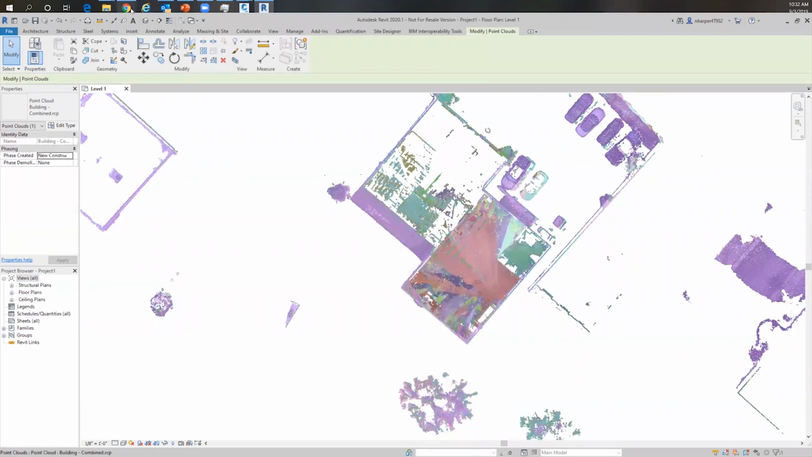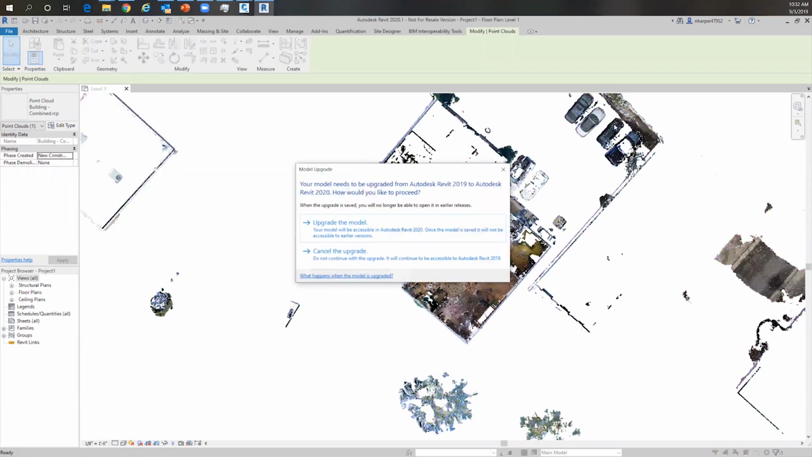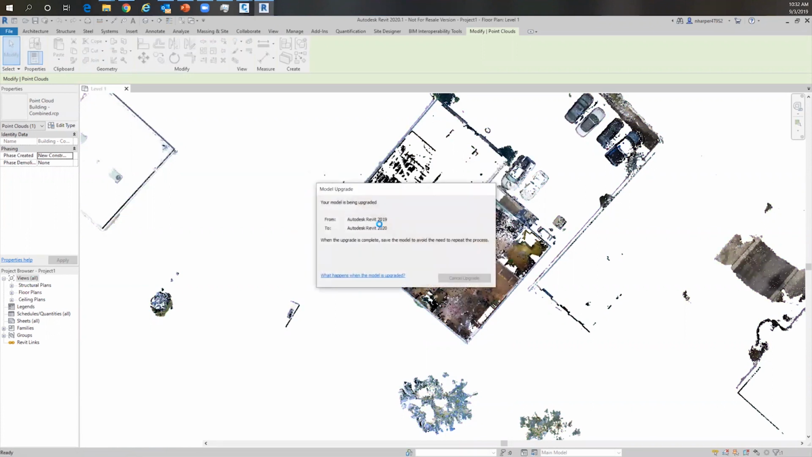Now, ultimately, what you can end up with on the Revit side here, we got just a few minutes left here.